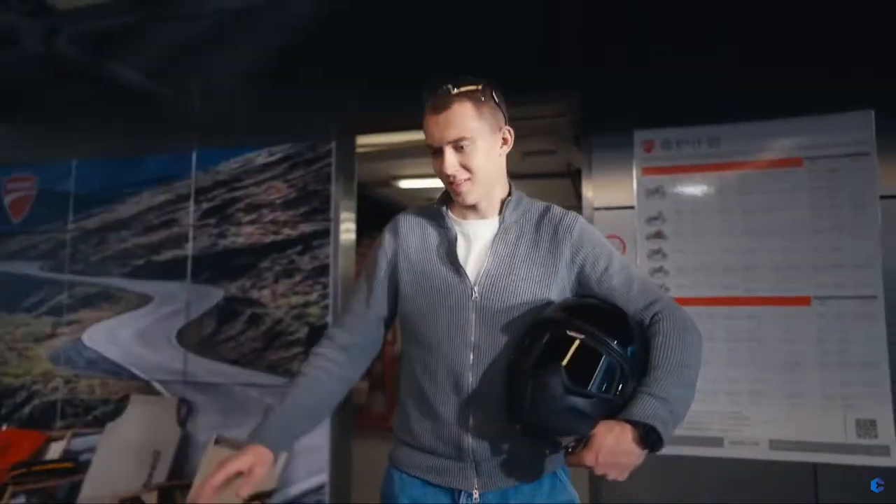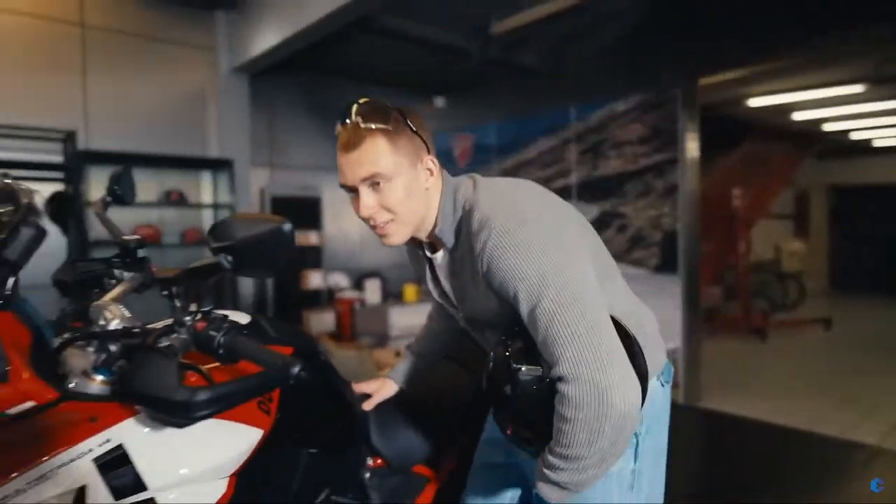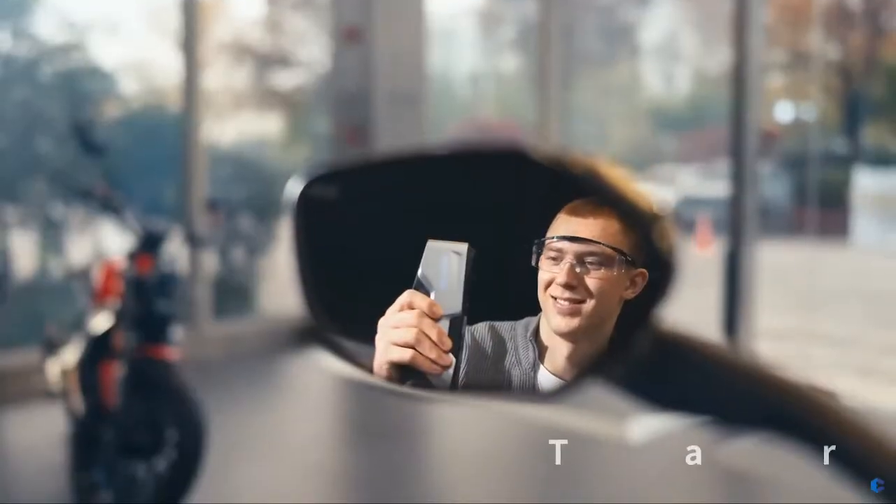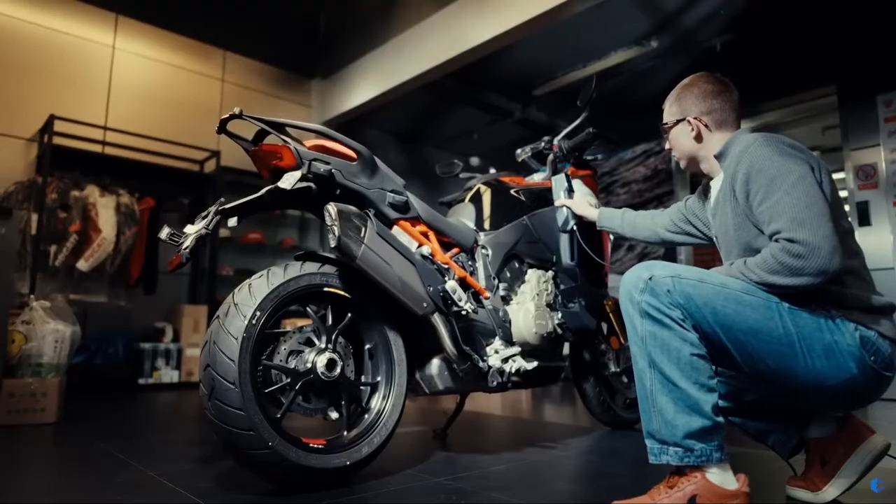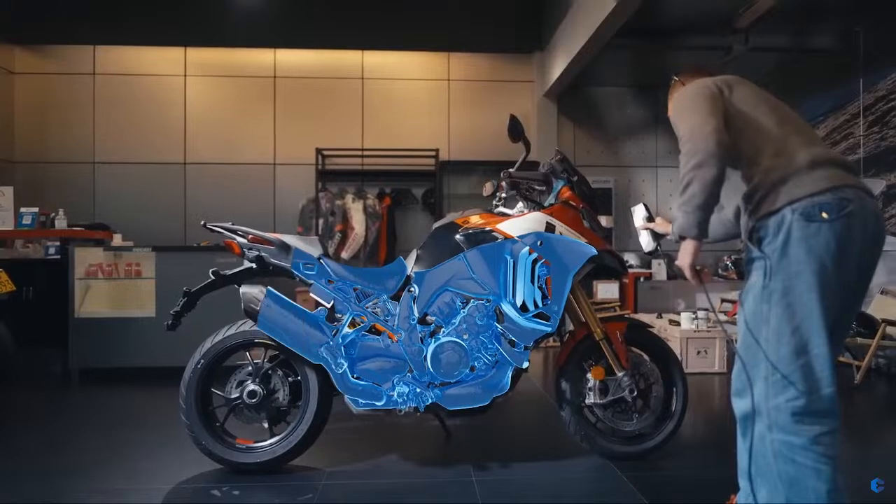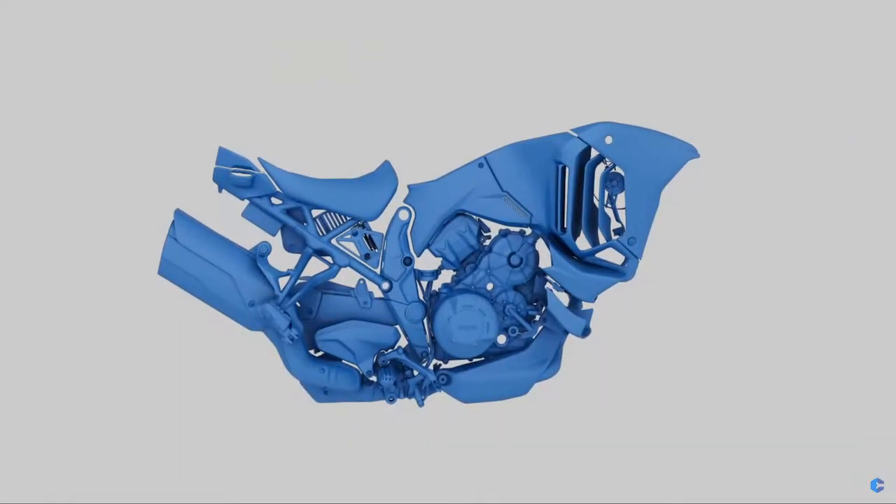3DeVOK MT redefines what efficiency really means. Multi-line lasers and target-free scanning ensure fast data capture. It offers both ease of use and exceptional detail capture.